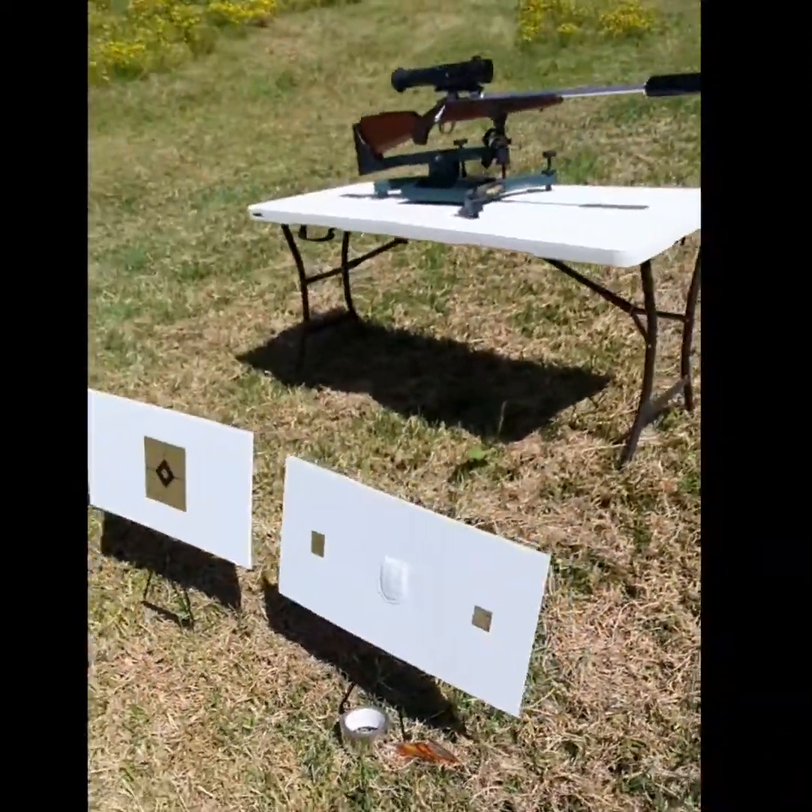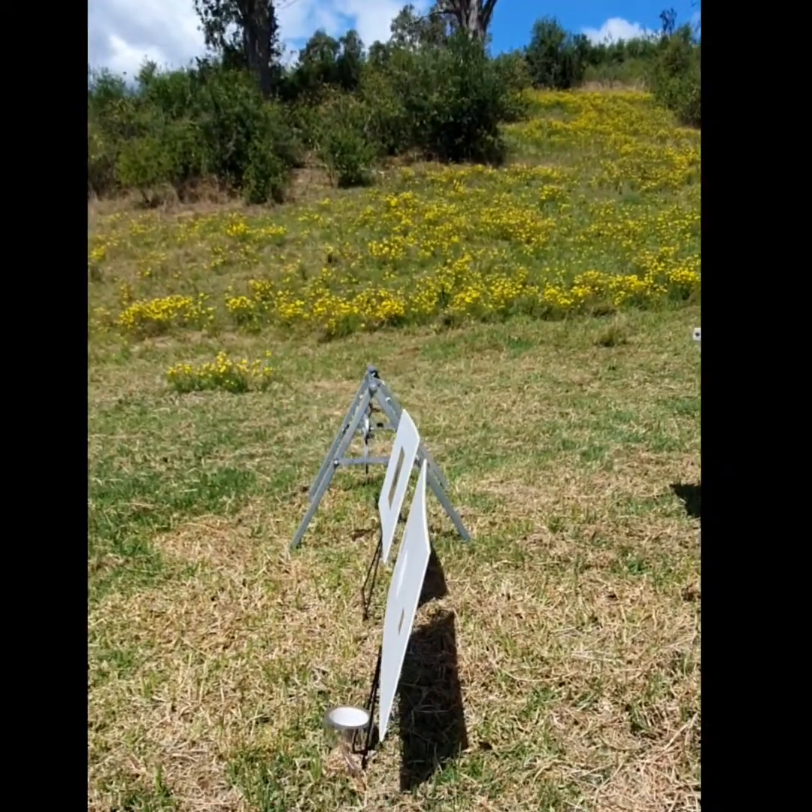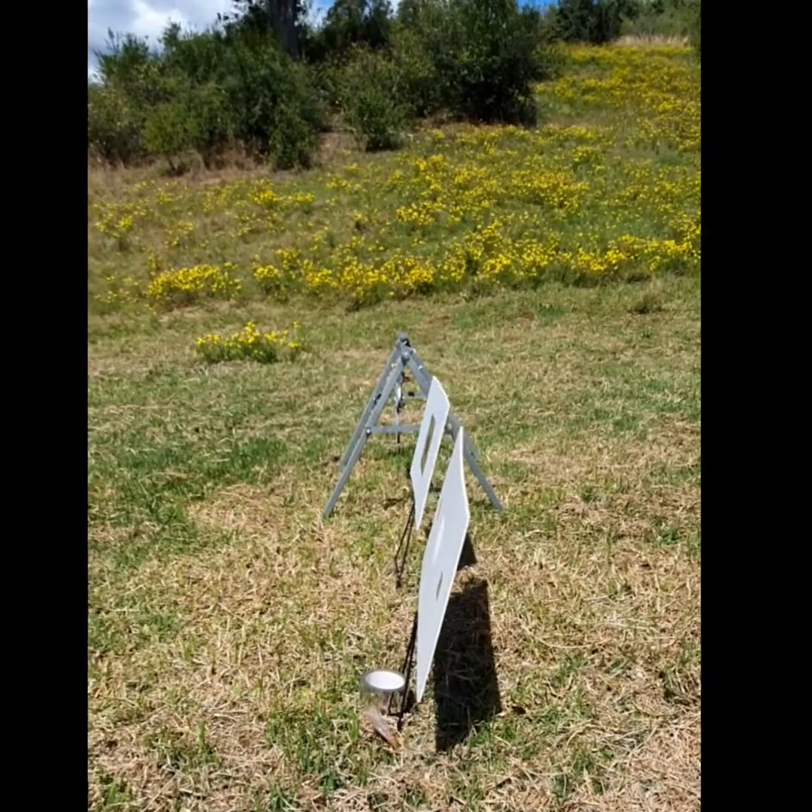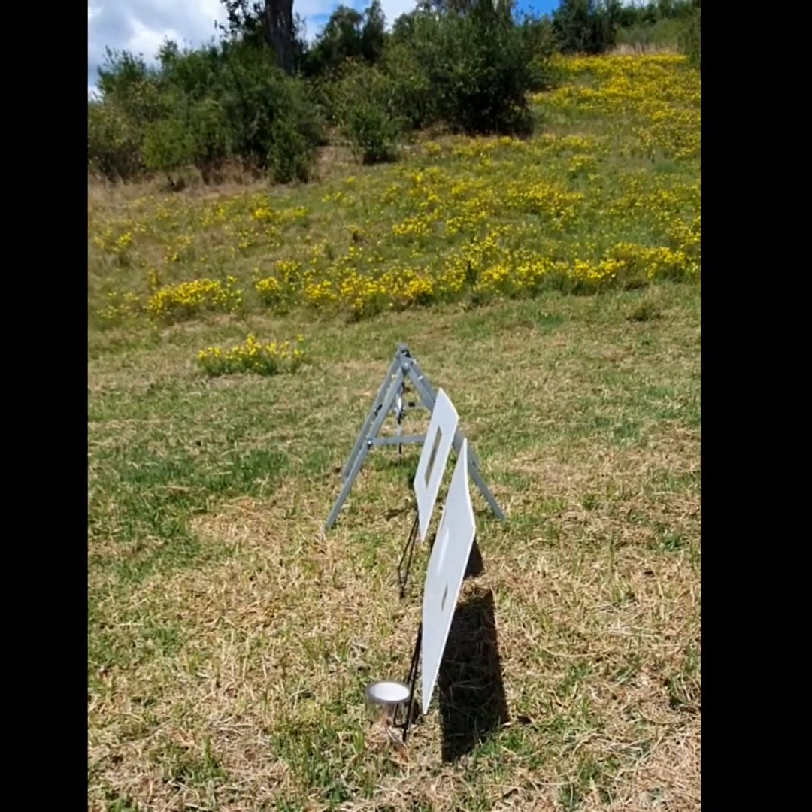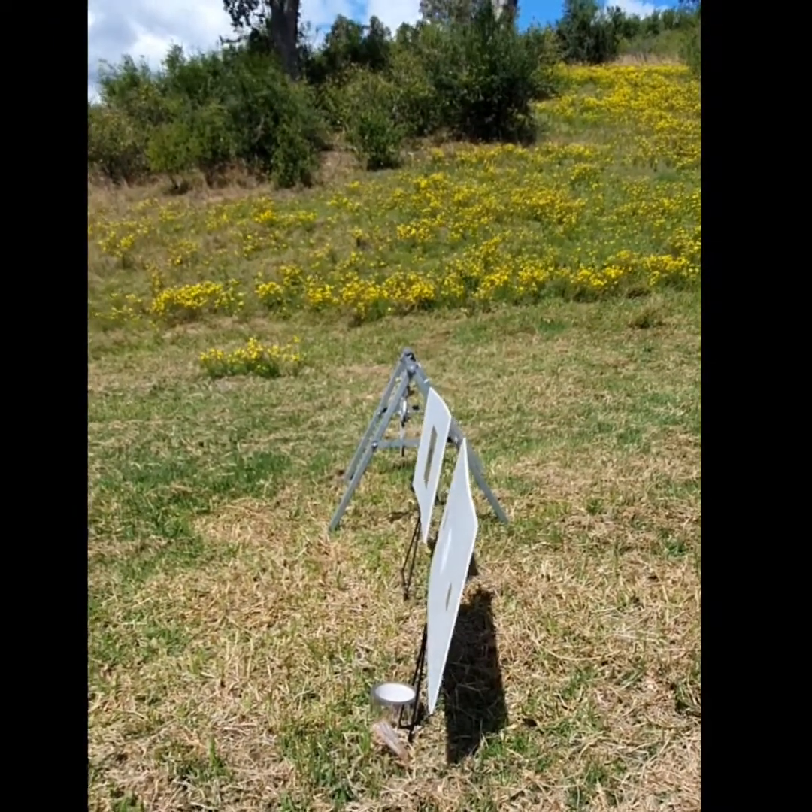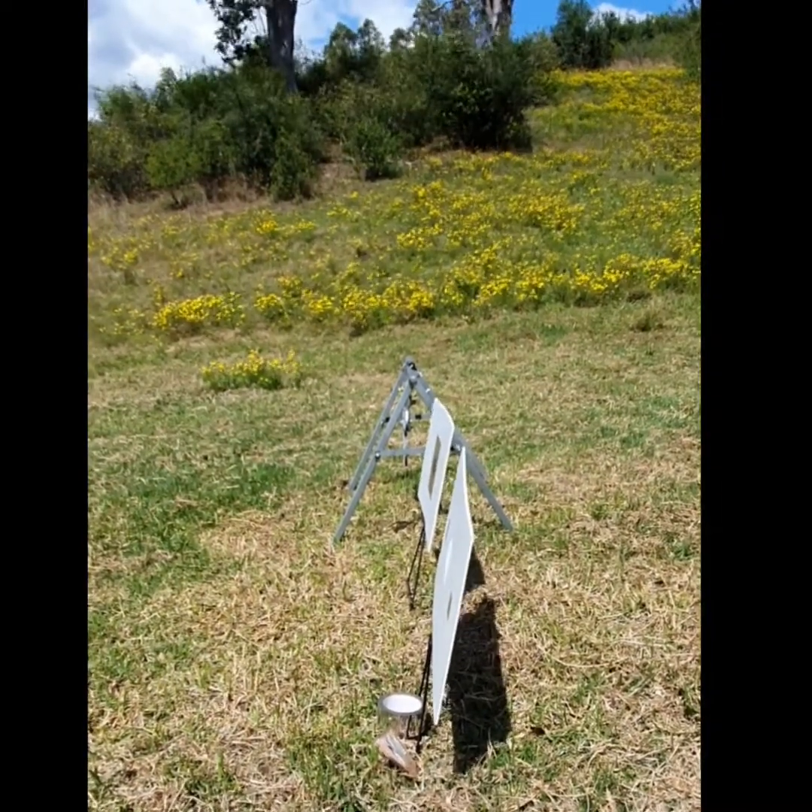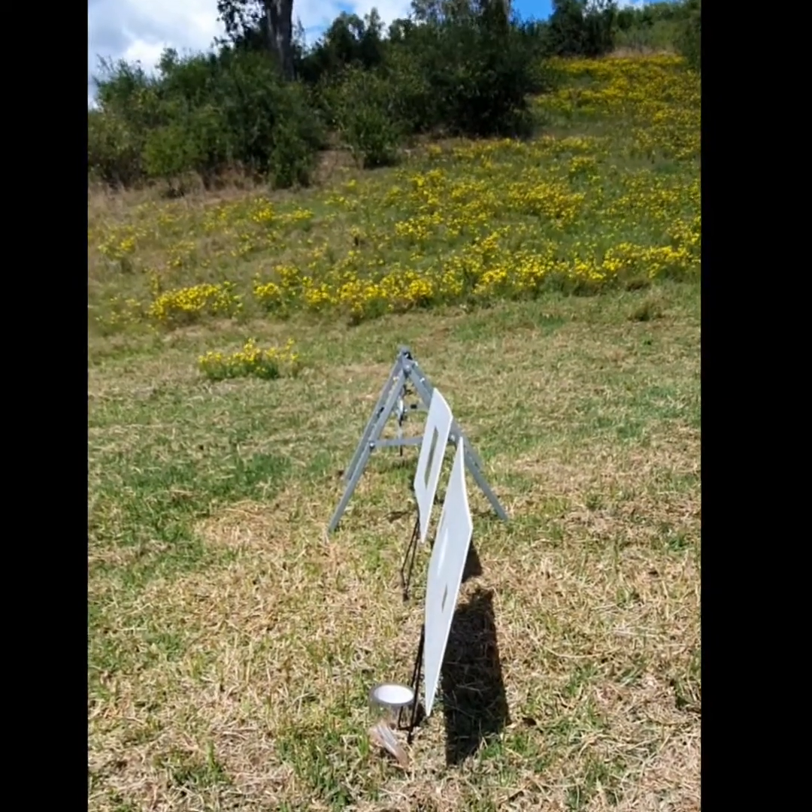The key to any type of reflective target, the foil ones, is angling the target back at 15 degrees, roughly 10 to 15 degrees. Apologies for the wind. The aim is to get the atmosphere to reflect towards the scope, so it'll actually come up cold rather than hot, whereas the hot hands and the gongs will come up hot. Anyhow, we'll go back to distance and I'll show you how good these things work.